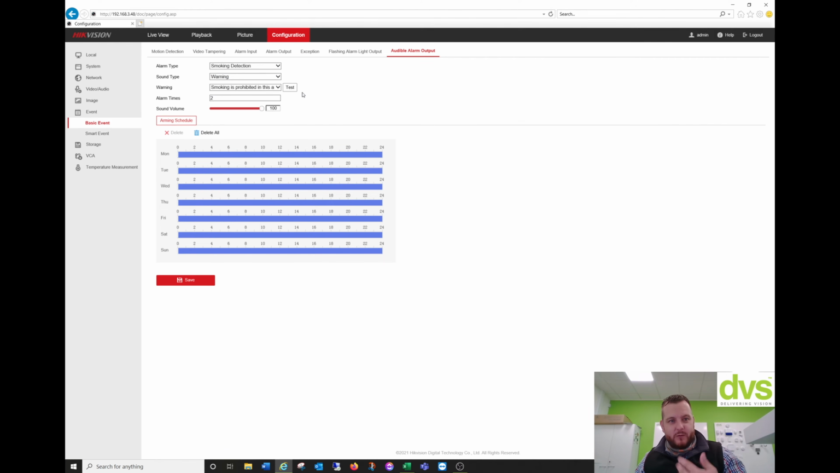So if you put it into the fire detection mode, you can actually do the smoking detection, and then click test. We've got a smoking shelter here, but again, many places on a site don't allow smoking on their premises, and this is a good way of a camera picking up somebody smoking and then able to do that automated voice message to deter them or move them away.